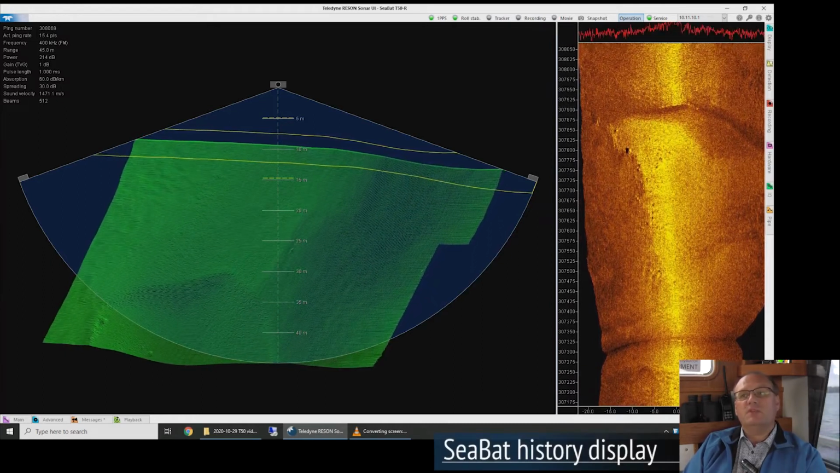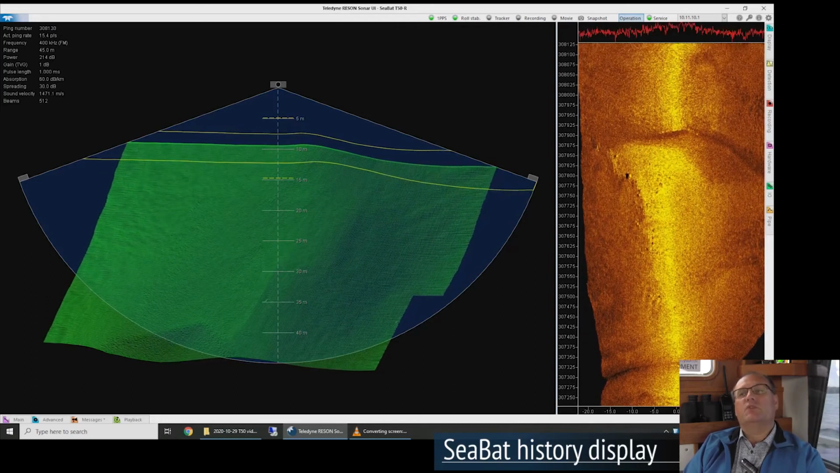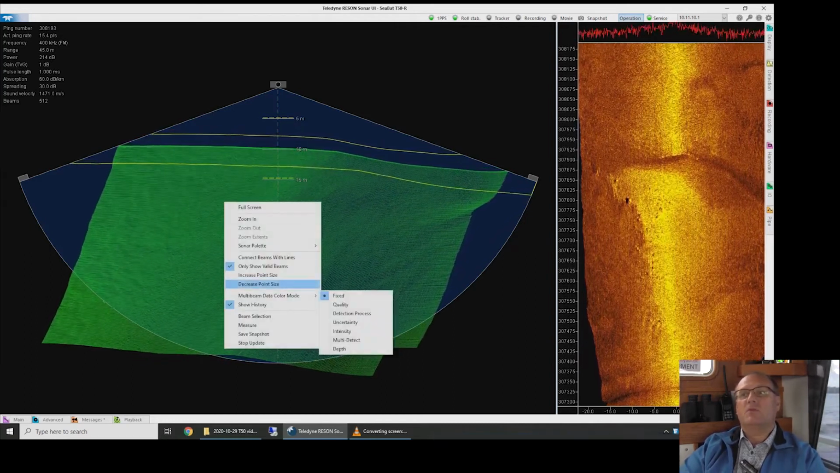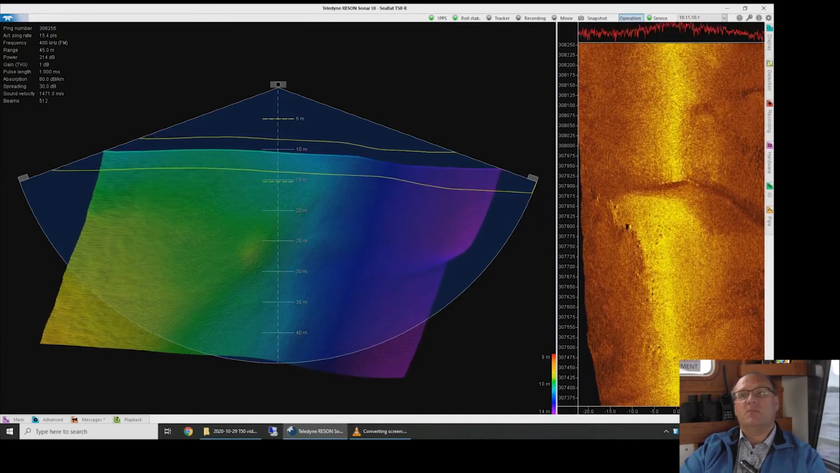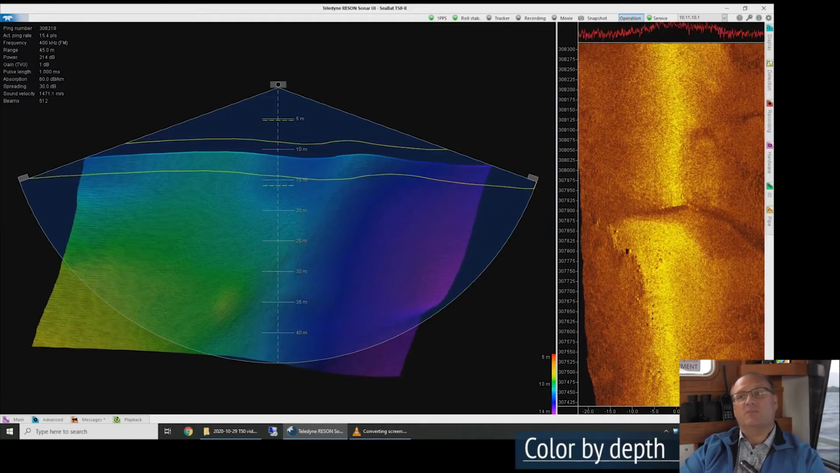We have recently, with the version 2 update for SeaBat sonars, improved this feature by adding color by depth. That means I can now color my seabed in real time, straight out of the sonar, based on what depth we are looking at.